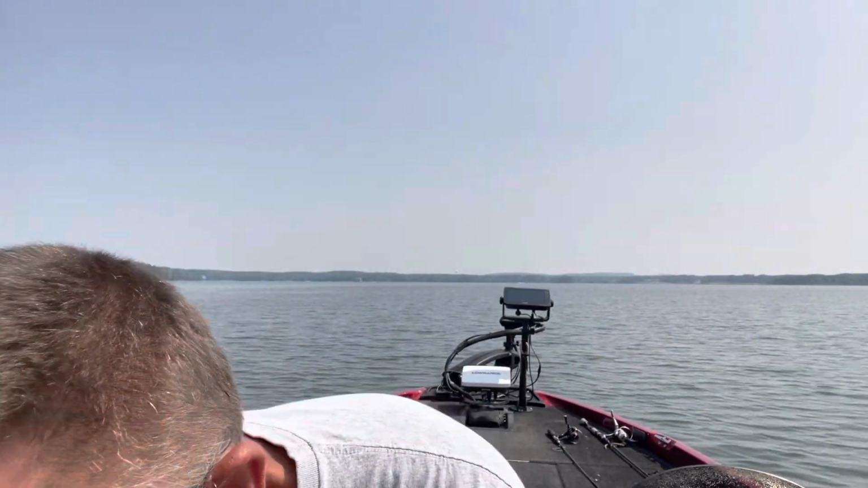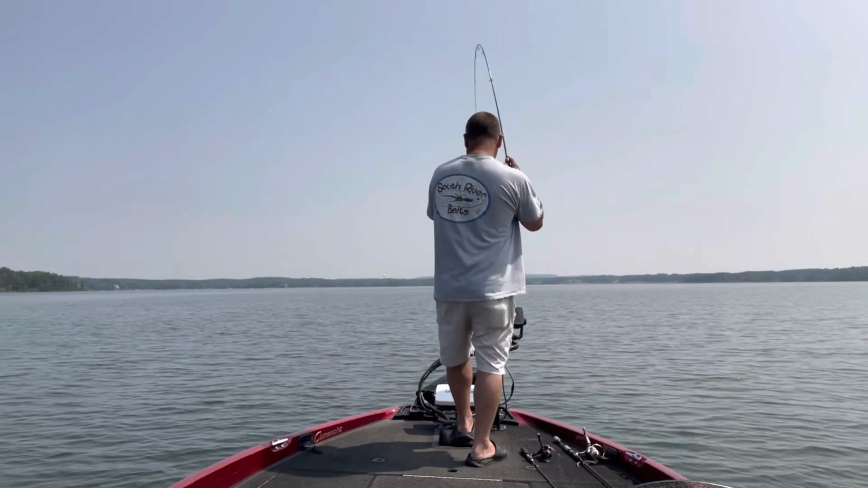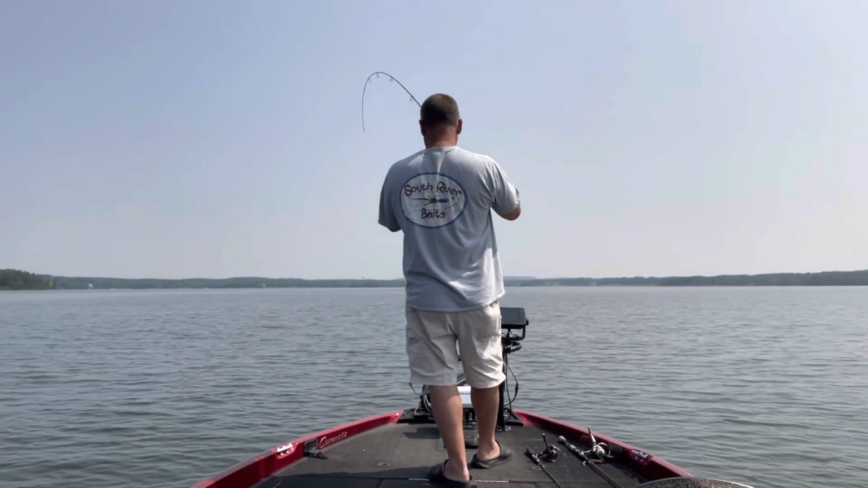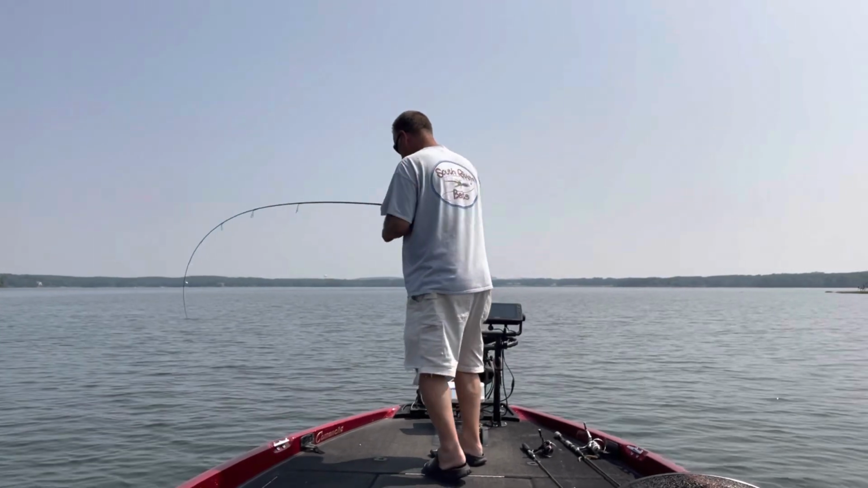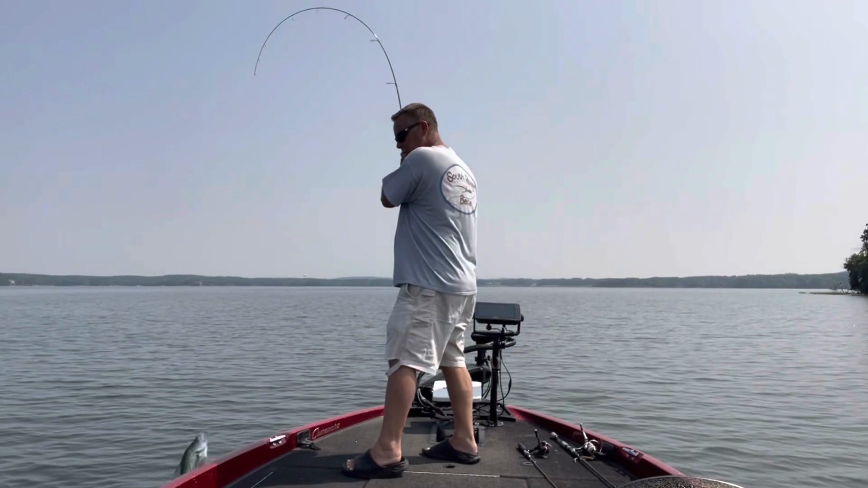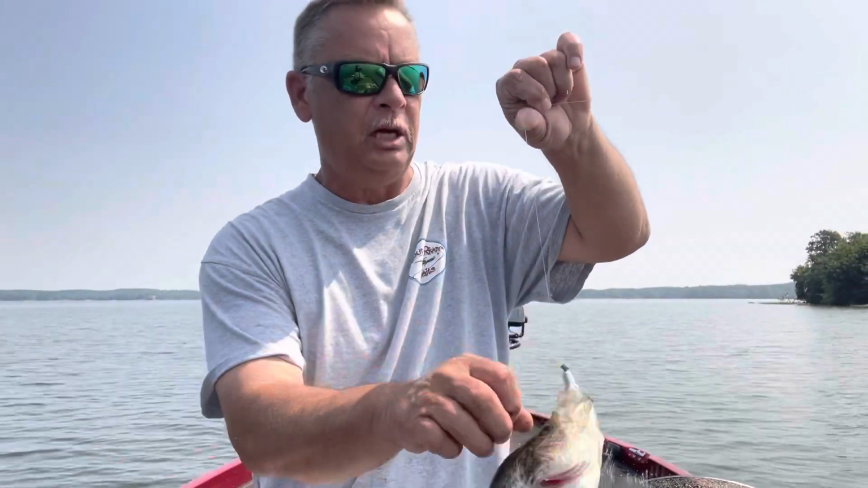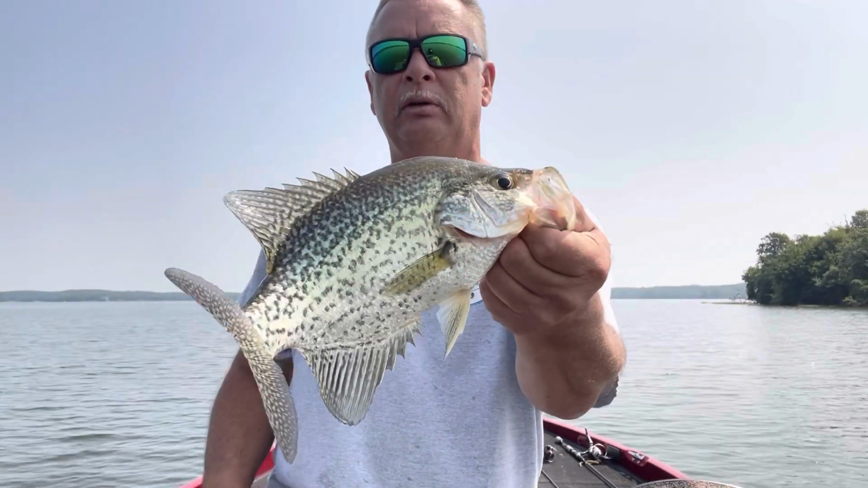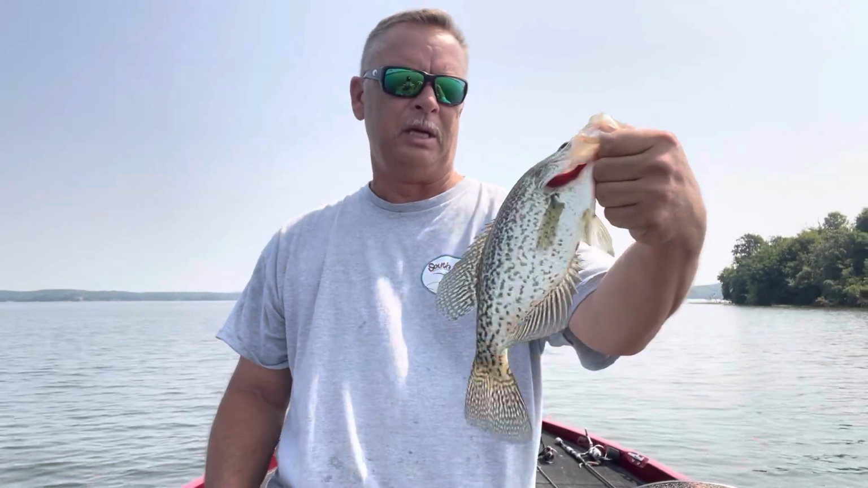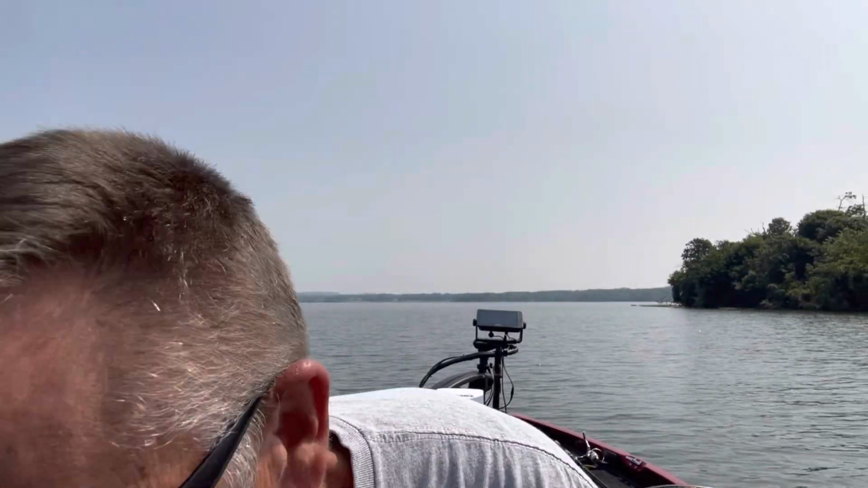Thick little dude. A better one. Yes, sir. He was dead up in this stuff. Barely had him too. Another good one. Man, I got about 8 now. 9. All right, there it was.